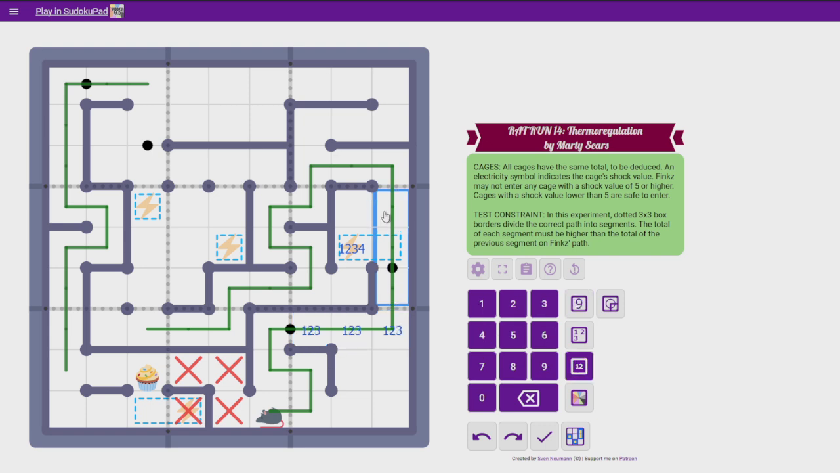So this is 1, 2, 3. This is 1, 2, 4, which actually fixes this as a 3. Fixes this as a 3. This being a 1 or 2 makes that a 4 actually, because it can't be a 1 or 2. So that's a 4, 2, 1. 1, 2, 4 there means there's a 2 in there, so that's not a 2. This adds up to 8.